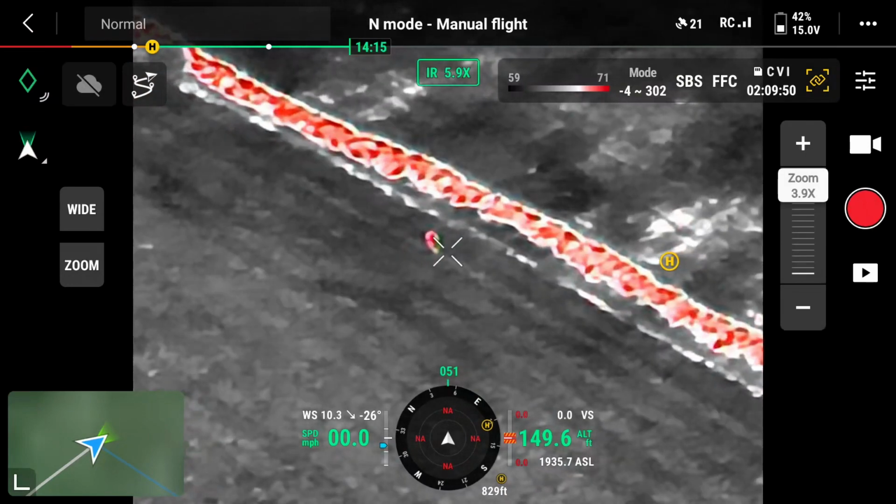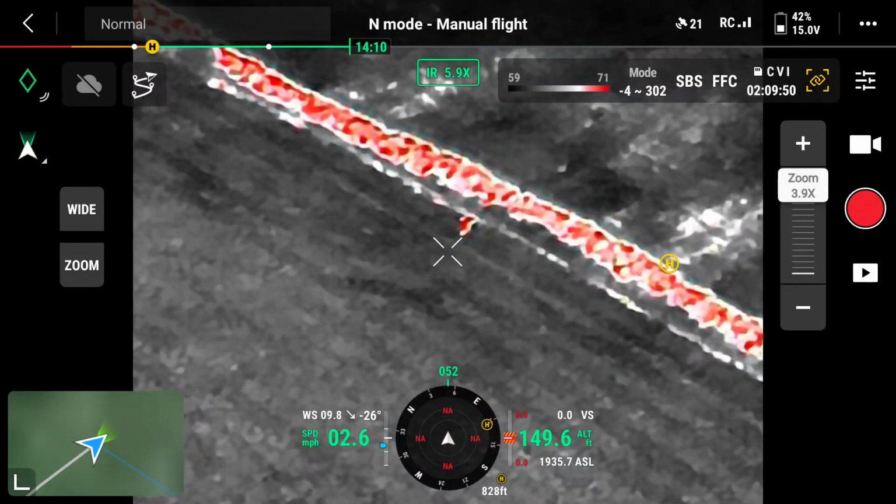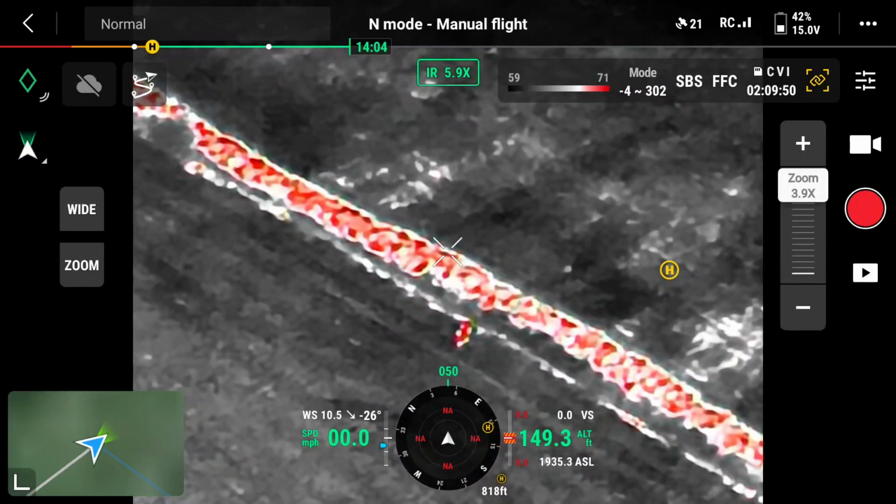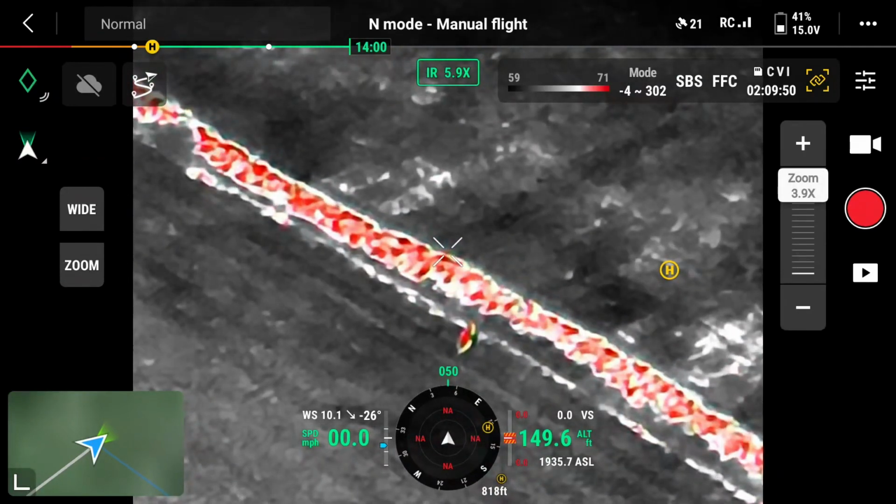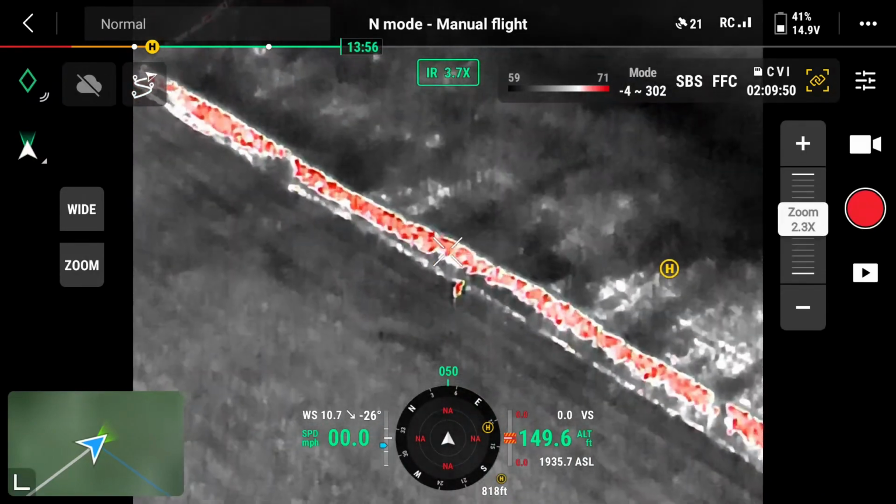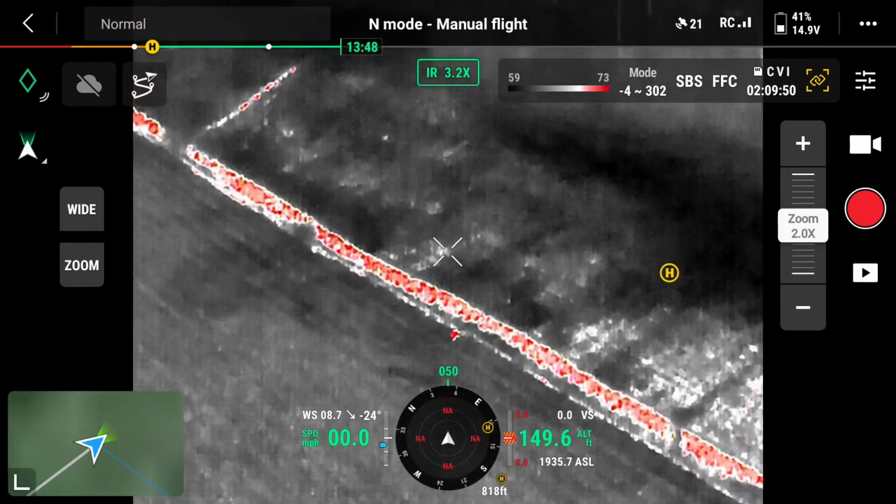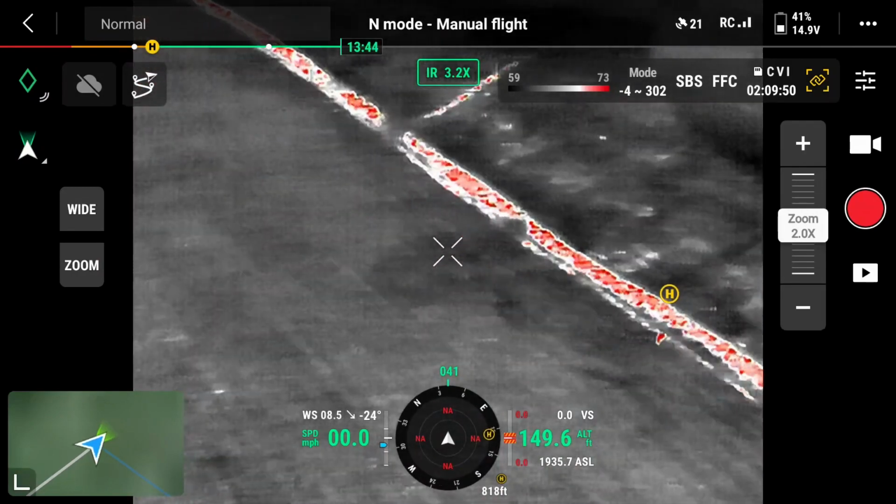And if we gimbal up and look even further up the field, here we go.